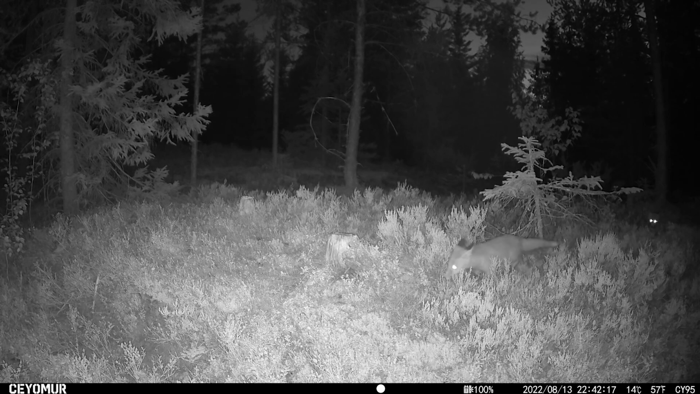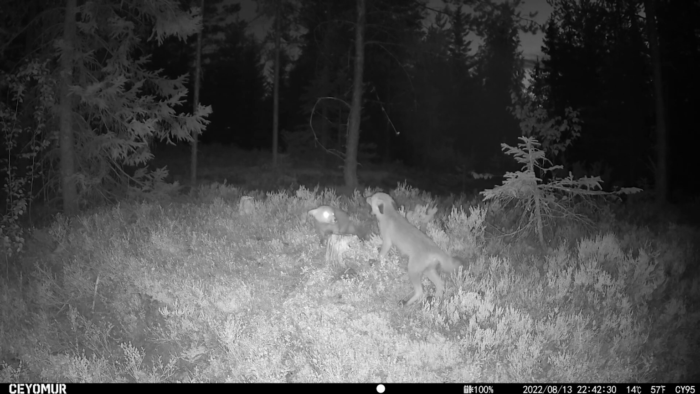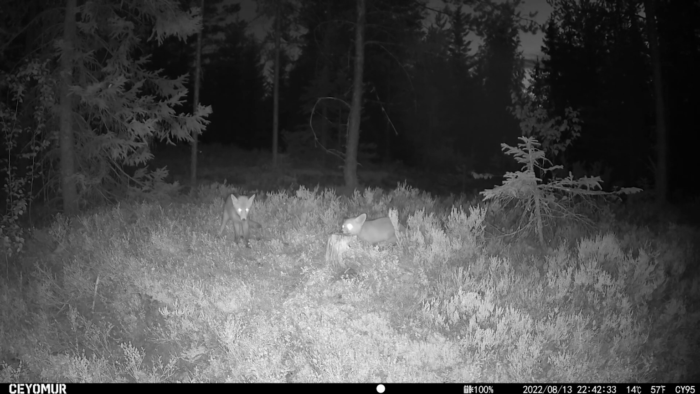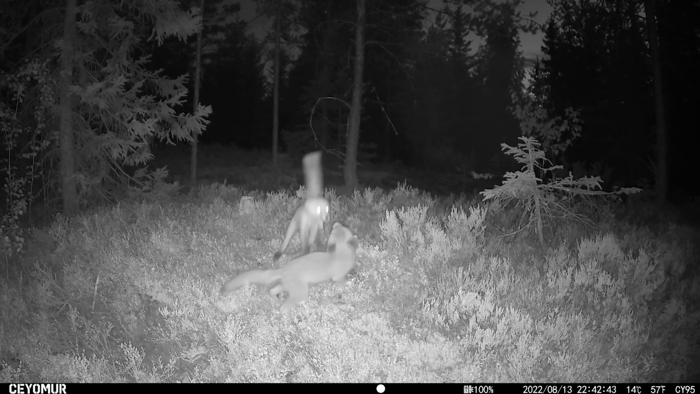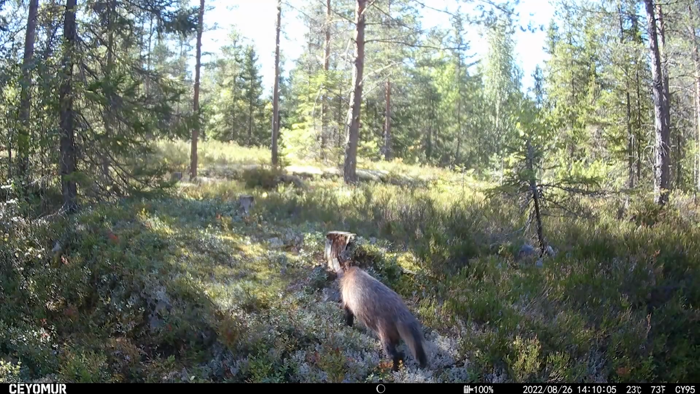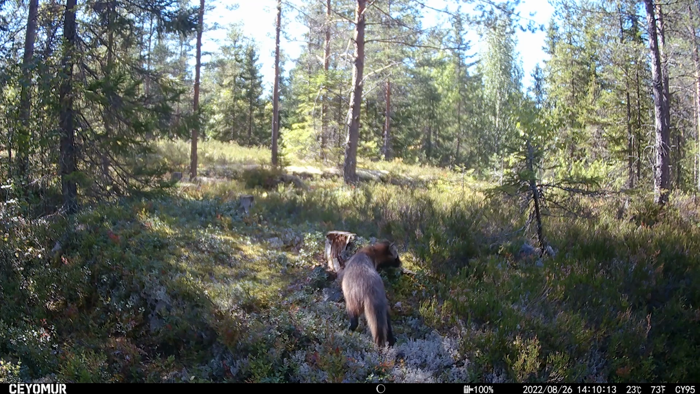Night now. Here comes the fox cub, but it's not alone. There are actually two fox cubs. The second one is just coming in from the right and having a bit of a play. That's absolutely excellent. Look at that. And a raccoon dog. And this is all still in August. So far we've only been looking in July and August.